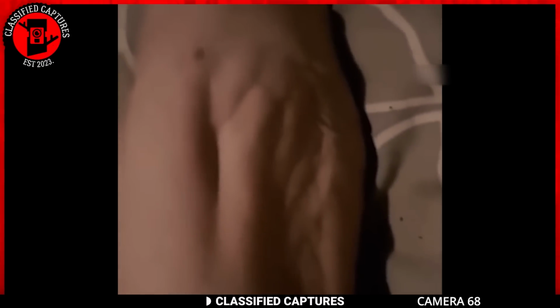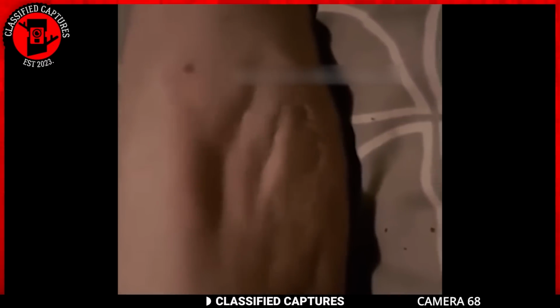Here we have a close-up of someone's thigh and the muscles are twitching intensely. This is definitely muscle spasms and it looks very painful. To provide some context, muscle spasms or muscle cramps are sudden, involuntary contractions of a muscle or group of muscles. They can be extremely painful and may last for a few seconds to several minutes.